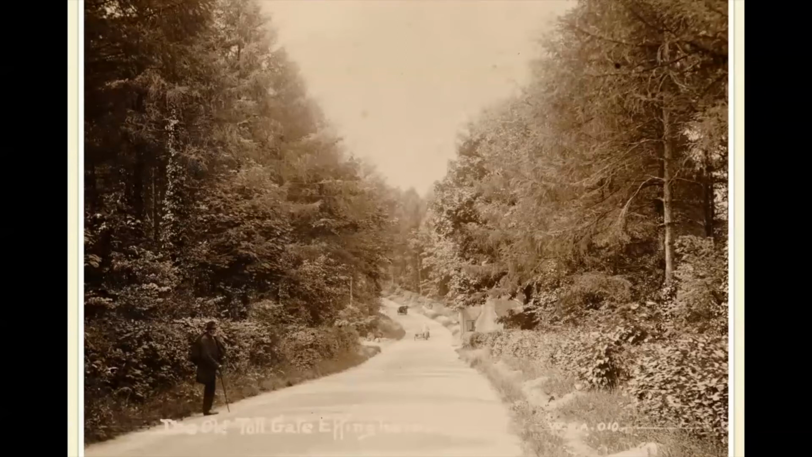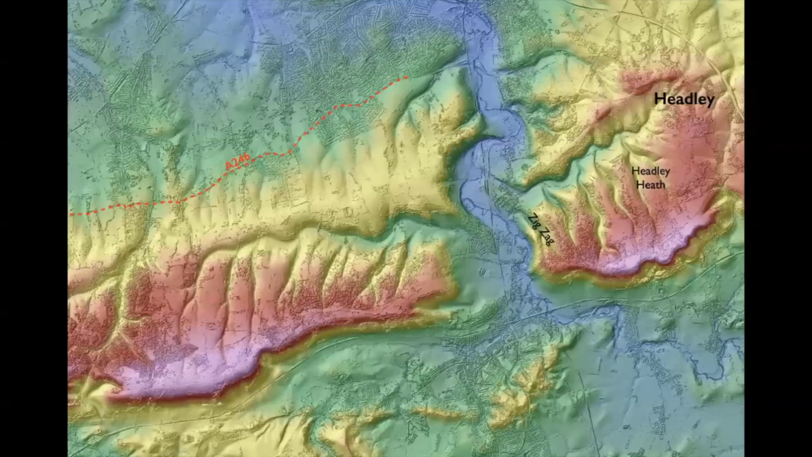So white roads, a gentleman of the road, and some vehicles. But this is another one of these dips. That was actually taken there, looking at that dip there.